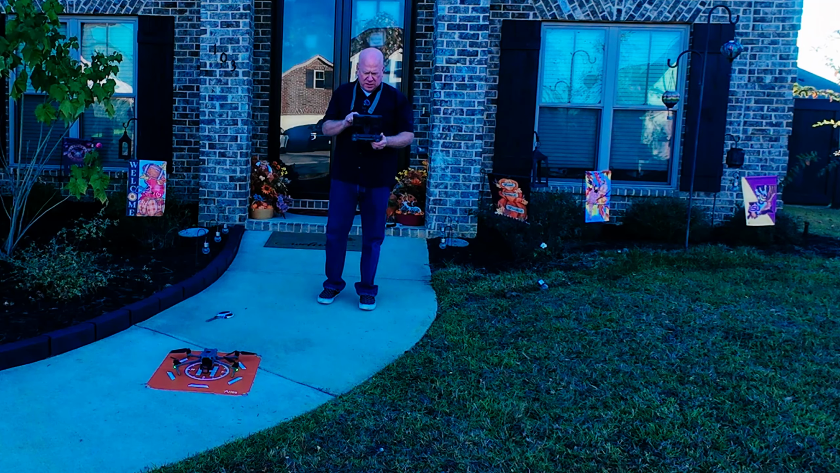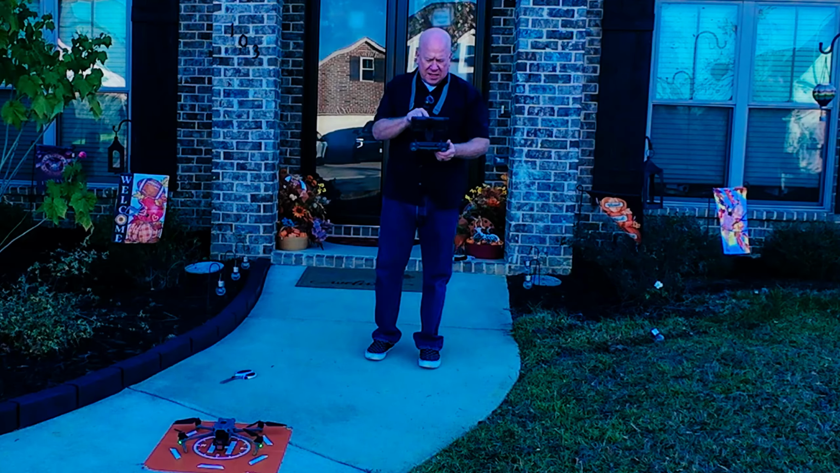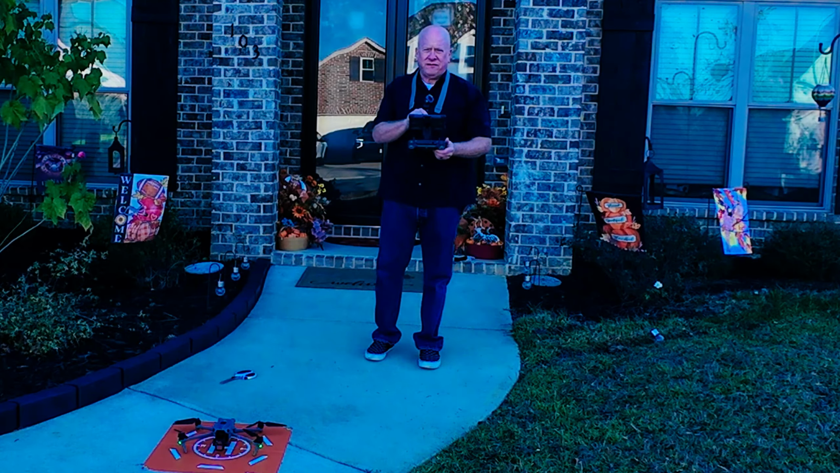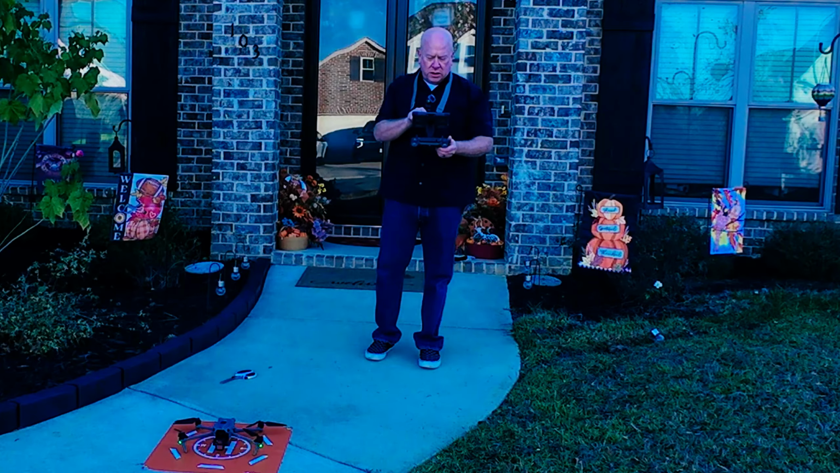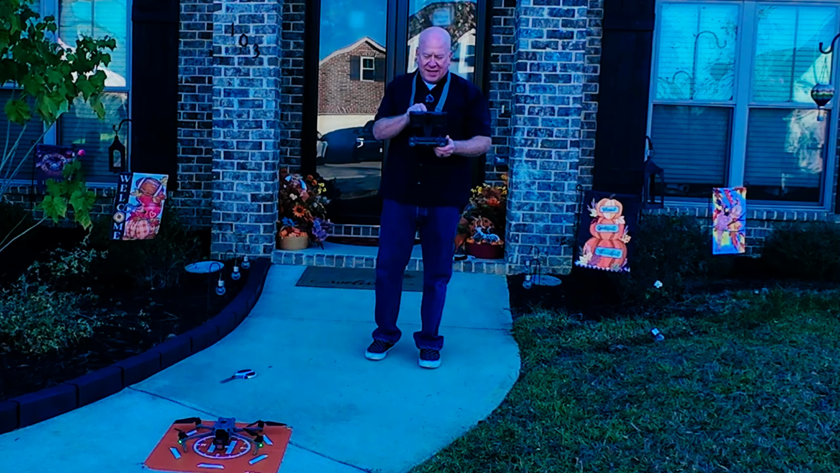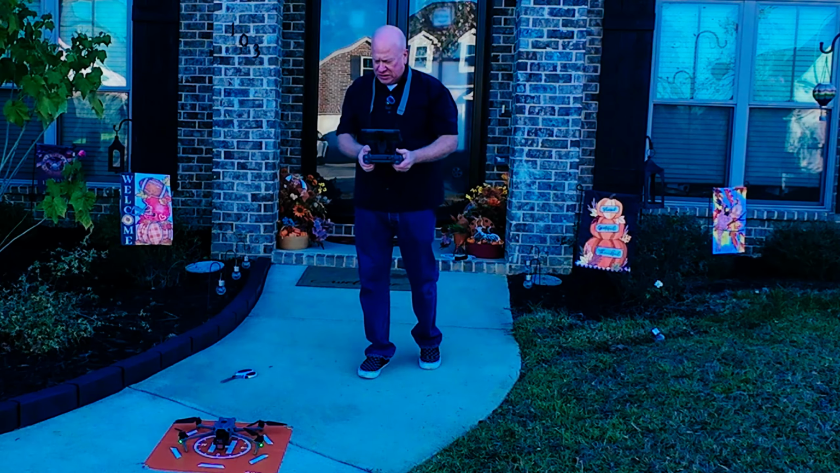So the takeaway from this, I would have to say, is don't attach a handheld FLIR to your drone, because it doesn't work when you want to land, for sure. And I won't be doing that again. I think I dodged a bullet with not damaging the drone, but I'm going to even just start it up.